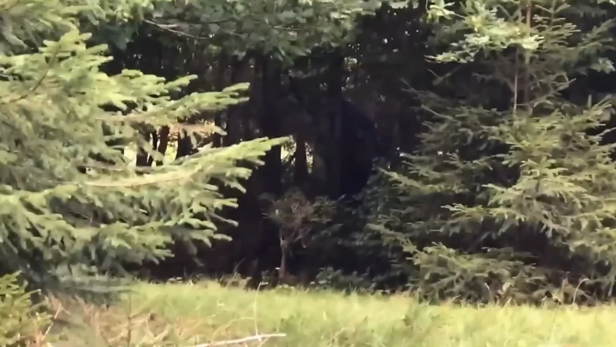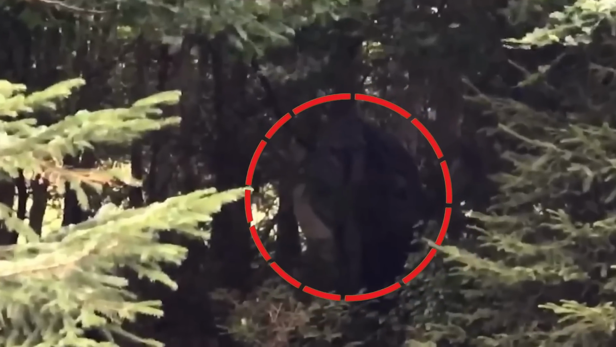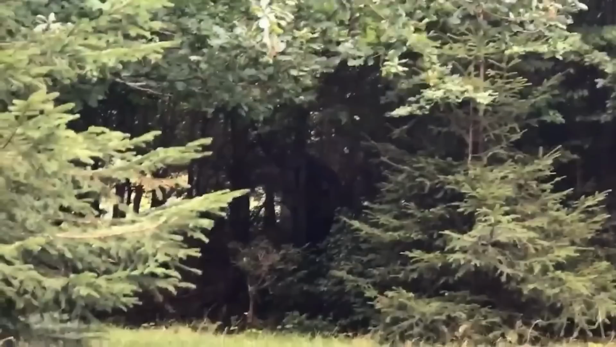While hiking through the woods of Slovakia, a hiker spotted something following him soon after feeling its presence. "I feel like I'm being watched." Within moments, things took a horrifying turn as it partially revealed itself, a hairy, dark hooded figure hiding behind the trees in the forest, followed by a loud howl.